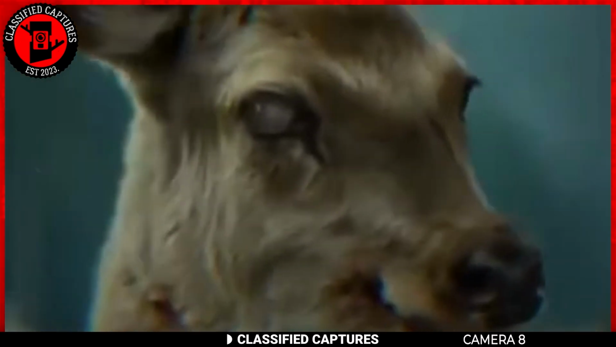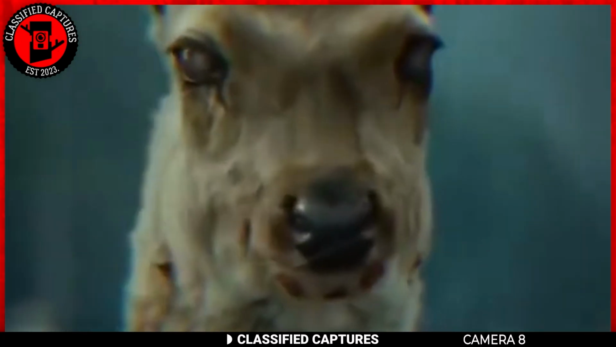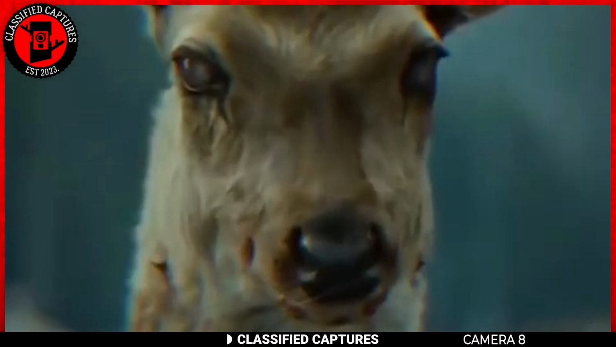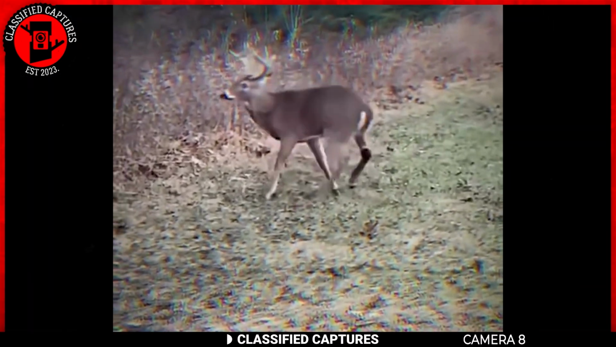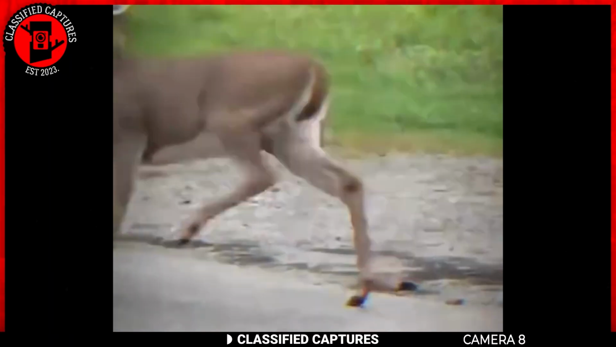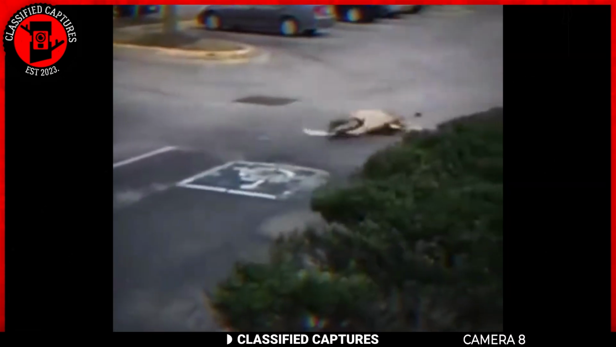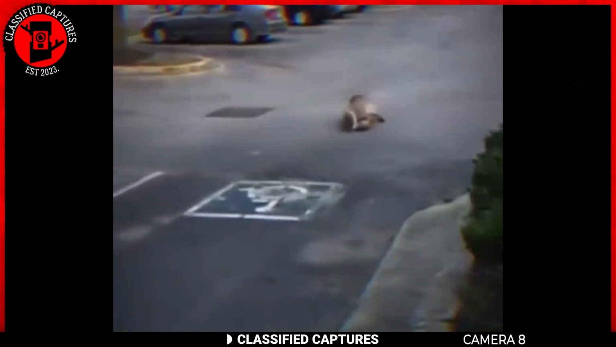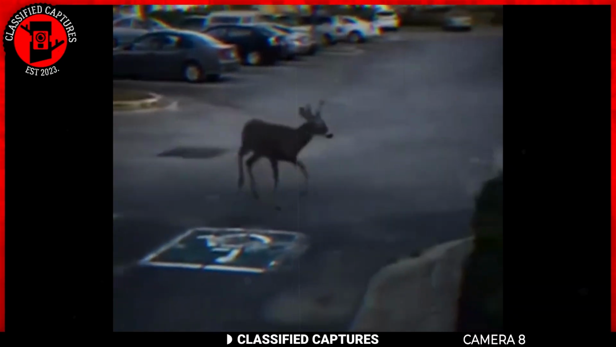Yes, I did say they looked possessed, but with a little research, you'd realize that these animals are actually suffering. The cause behind these distressing actions is not of supernatural origin, rather it points towards a tragic and real condition known as chronic wasting disease. This malady affects various deer species, causing neurological degeneration, behavioral abnormalities, and eventually death.